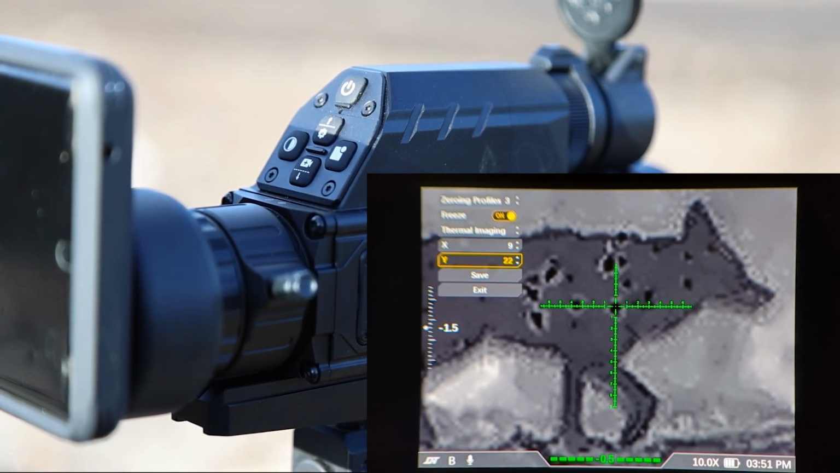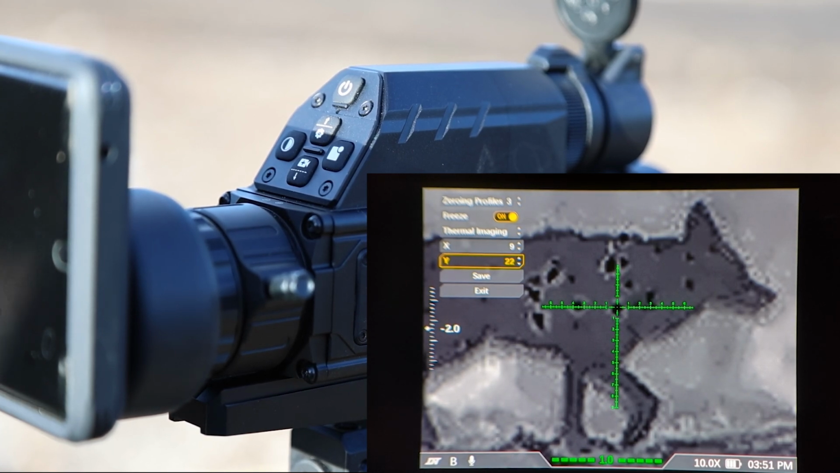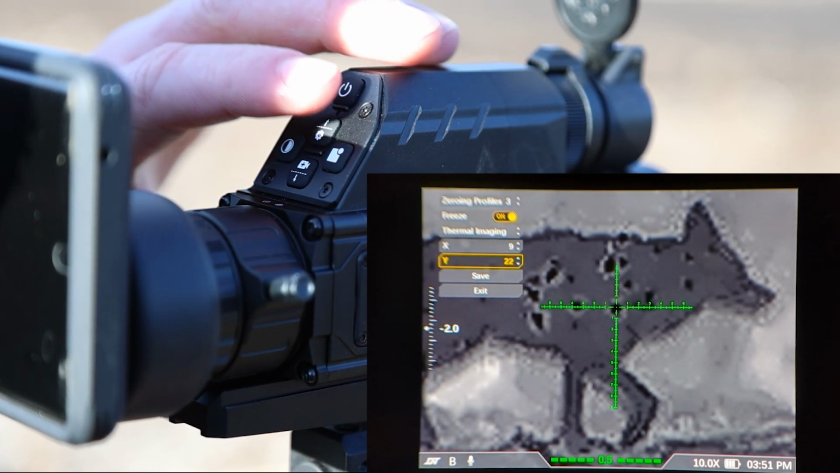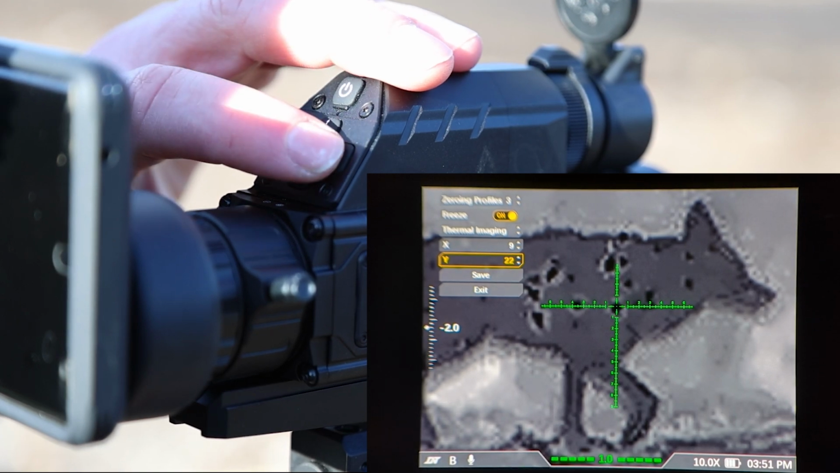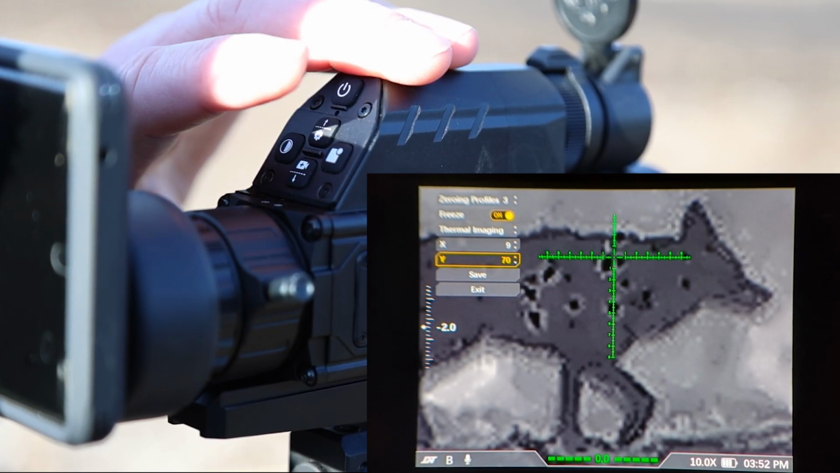And then we're going to utilize our X and Y settings here to move it up and down. And remember, X is going to be left and right, and Y is going to be up and down. So we're pretty in line here. What we're going to do is just move this up by hitting the right button. And that's about where we were hitting.